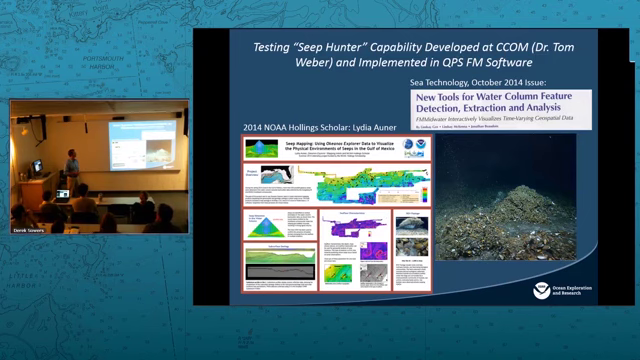We had a Hauling scholar work with us on processing data and trying to compare the difference between someone going through and picking seeps out manually versus the automated tool, and having that dialogue with the manufacturer. There's an article just published a couple days ago in Sea Technology on this. So again, a very active area of research, and it really highlights the strengths we can get when we work closely with folks here at CCOM.